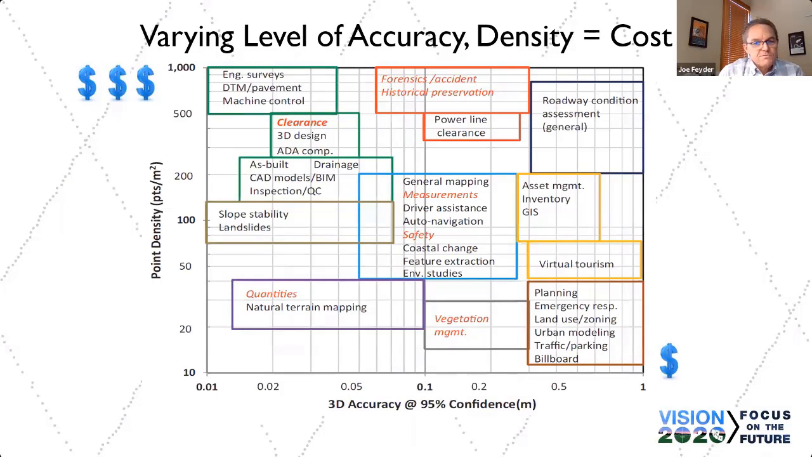So basically, in terms of cost, accuracy, and density: the higher the accuracy, the higher the density, the more prices go up. So if you look at the lower right end, single pass for planning, some less accurate asset inventory, low density scan data, low accuracy as well. Prices are basically going to be lower.